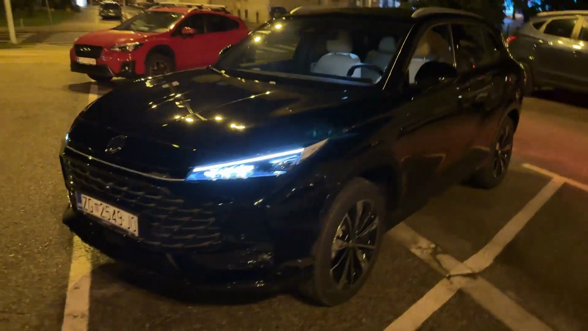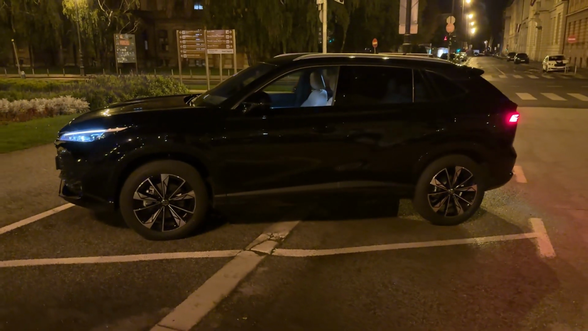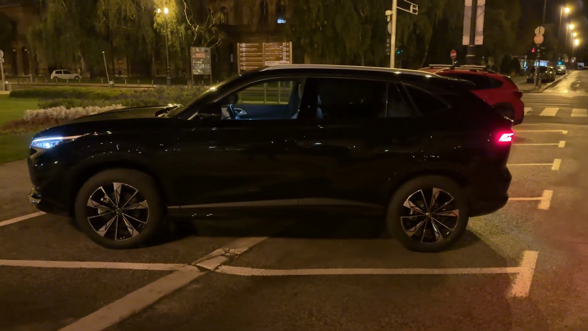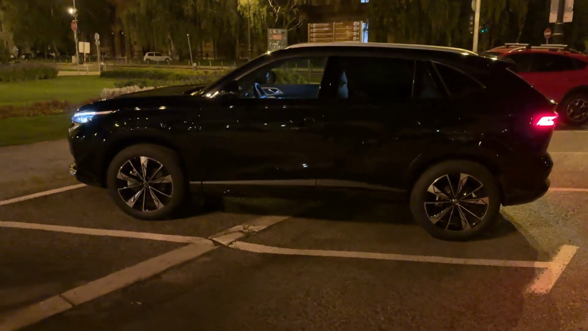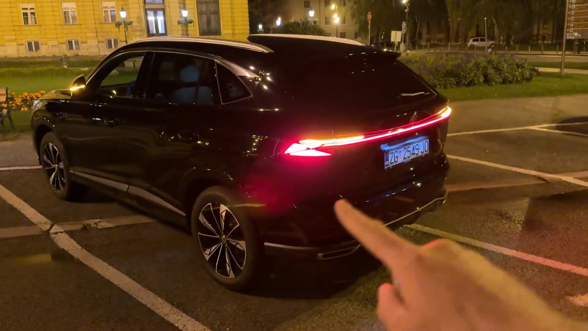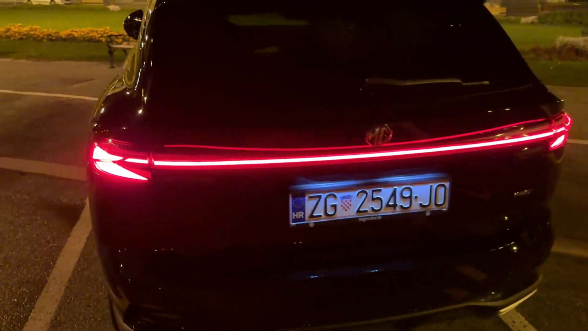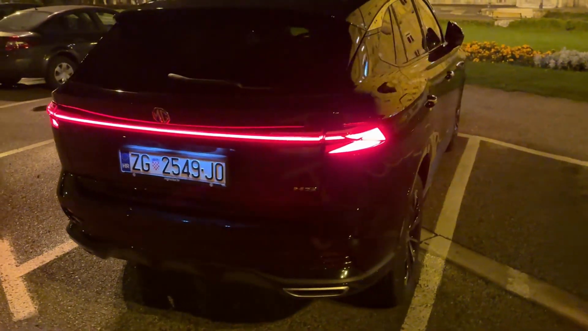And if we take a look from the side, it is longer than the predecessor. 4 meters, 65.5 centimeters is the length of this petrol version. And then if we move on here to the rear, you can see the connected taillights, gorgeous design. And then here you also have the X shape. I'm a huge fan of this, and tell me in the comments what are your thoughts.